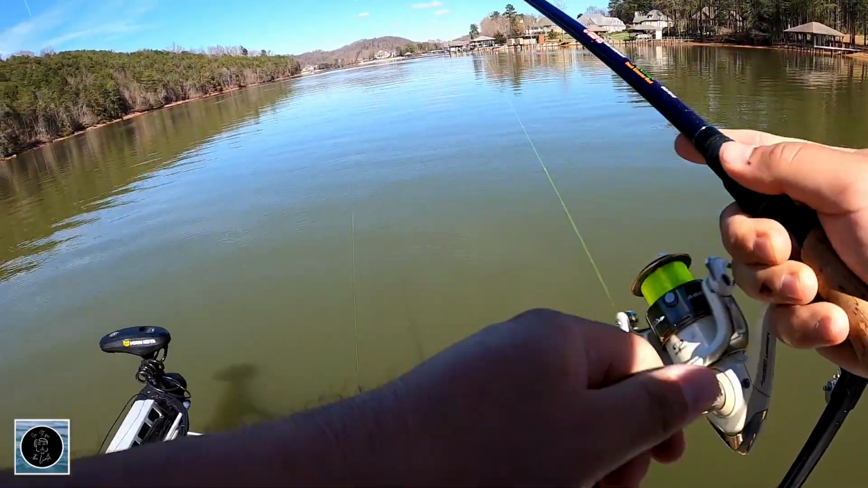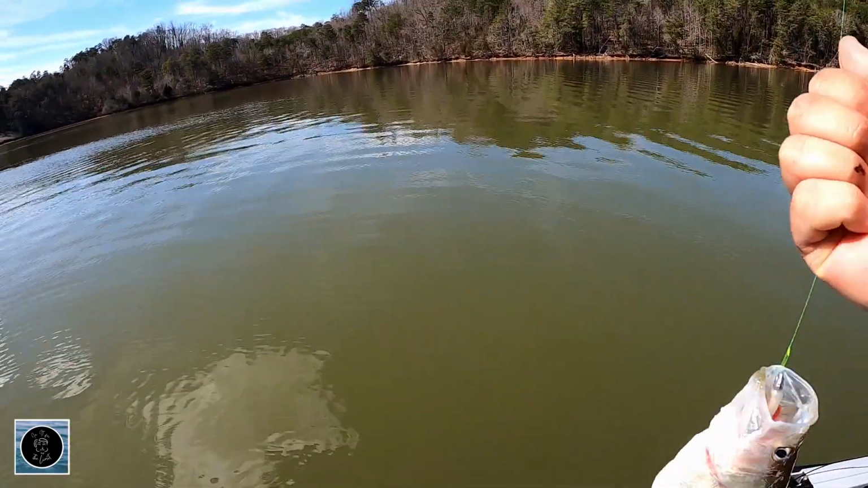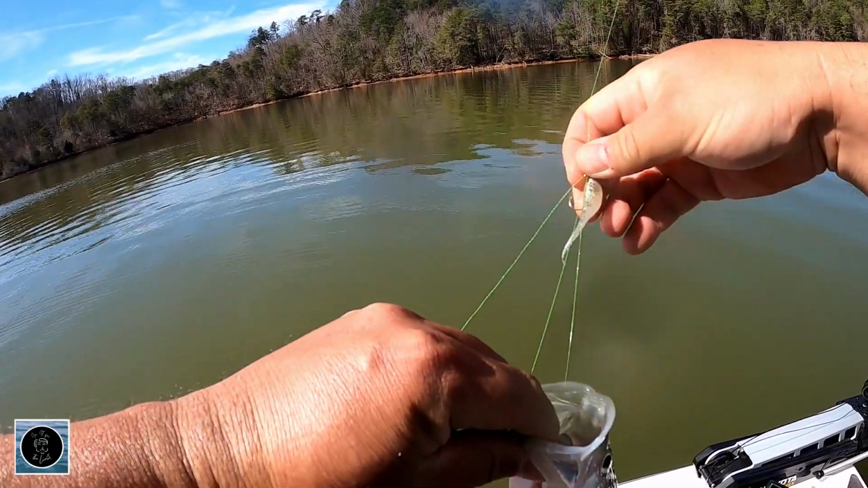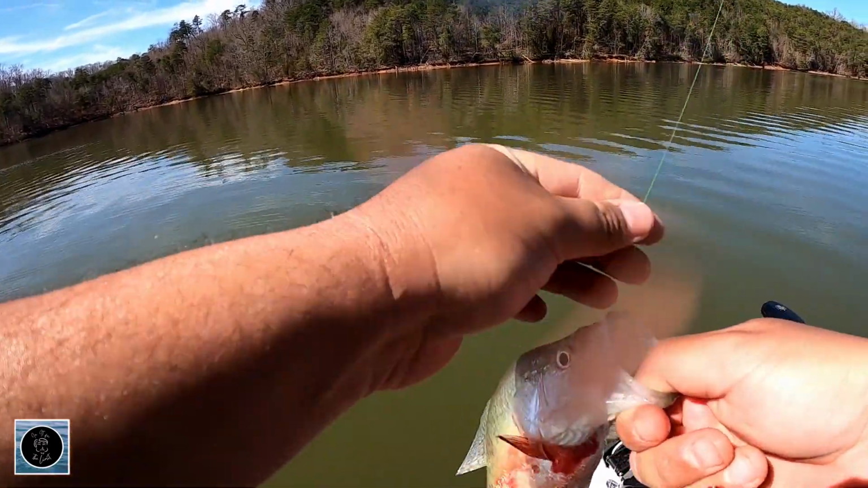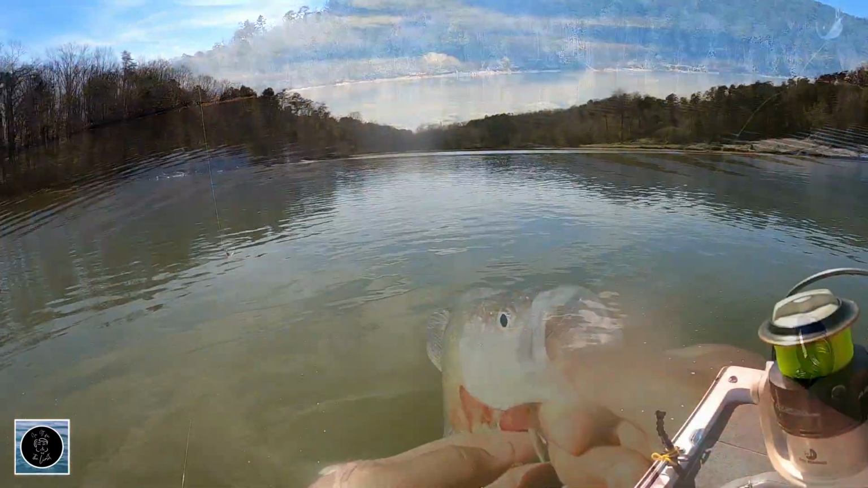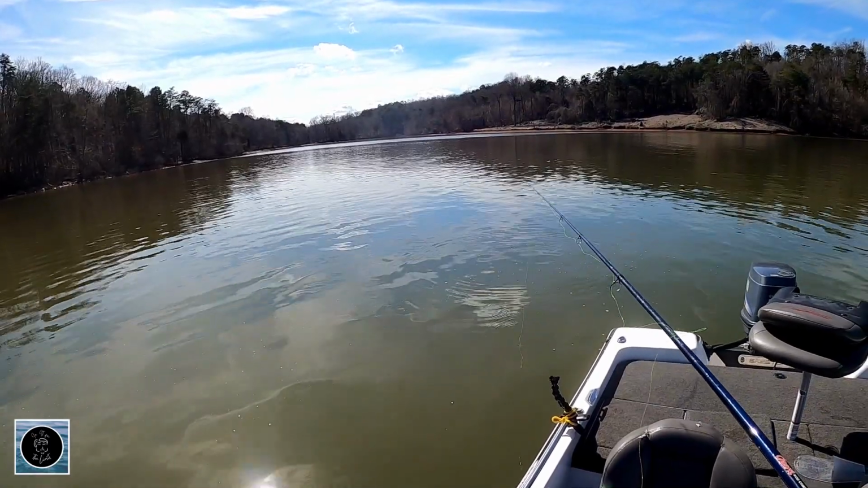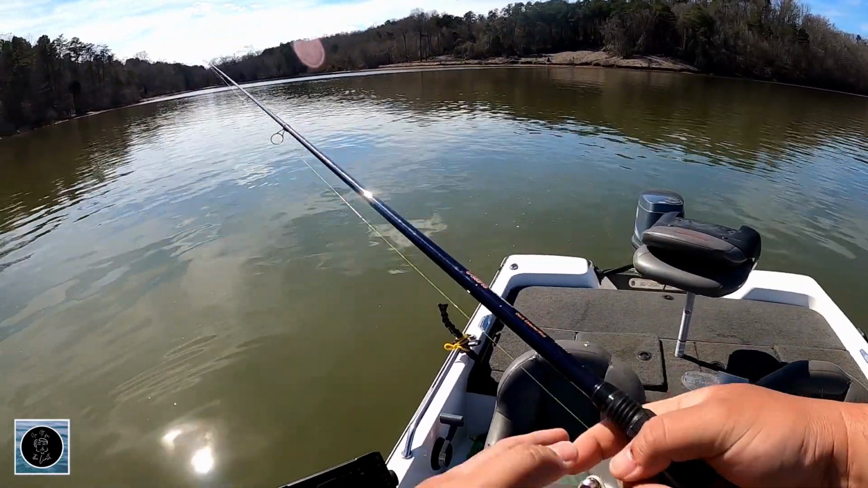A little bit deeper that time. I ain't got a better one. There we go. Boy, you ate both of them. You see what happens here. 10 foot out, 20 foot down. We're sitting at 32 foot of water, but the fish are holding between 20 and 25 foot.